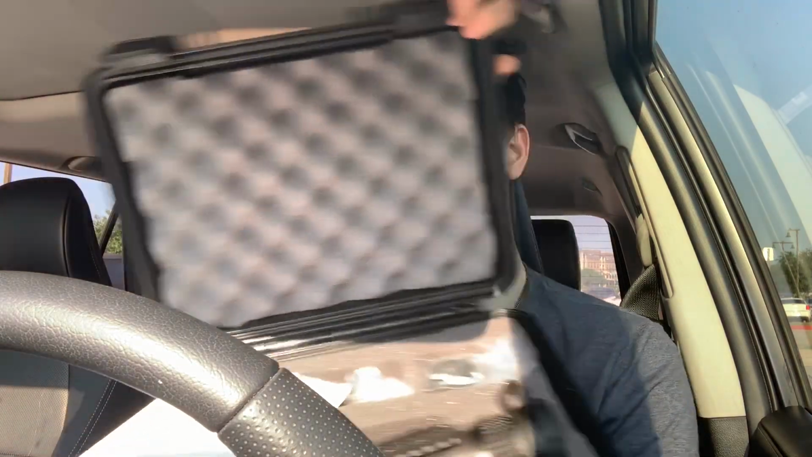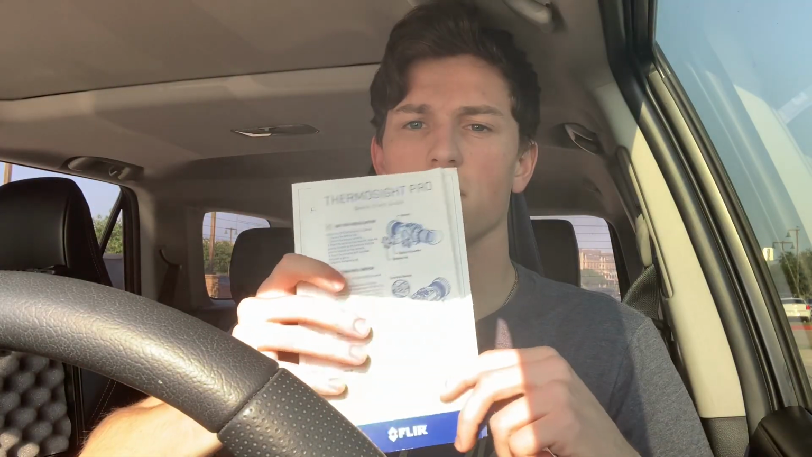And then once you first open it up, it kind of looks like this. It has a little thank you note, quick start guide, and then a user manual. If you're unfamiliar with this system or many other thermal devices, definitely read through it all. You can definitely see what all you can do with it, what all the options are, and really how to use it.